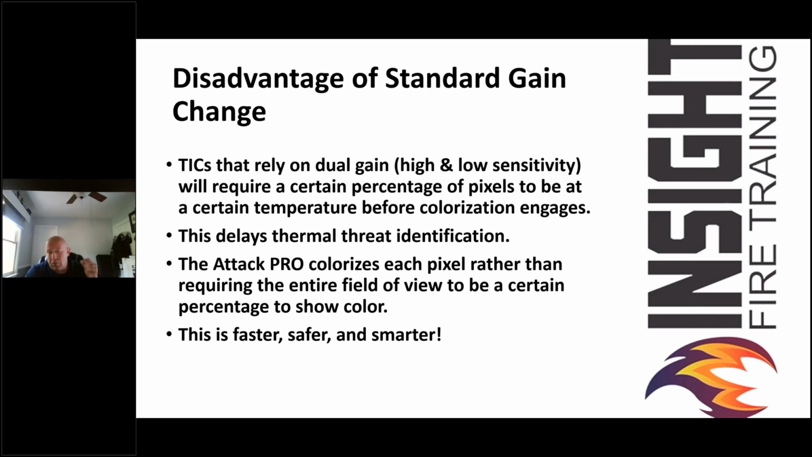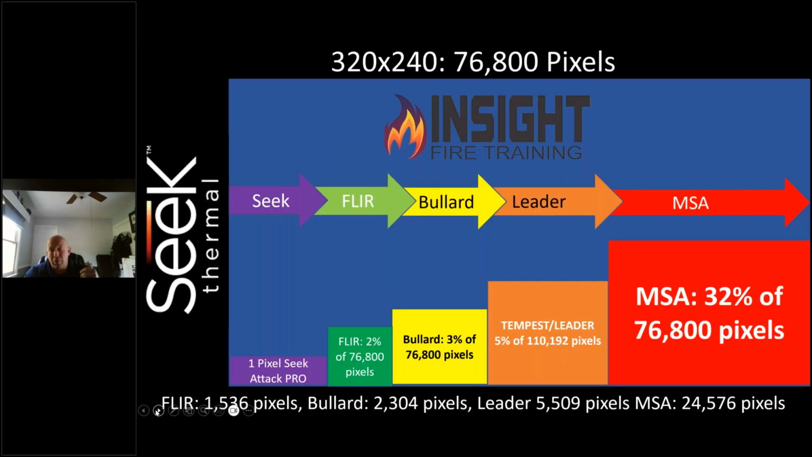The reason mixed gain mode works better is it colorizes each pixel rather than requiring the entire field of view to agree on a certain percentage of pixels at a certain temperature range to switch. And when they do agree, there is often a delay. And that delay can be very costly when we're talking about lives and property.